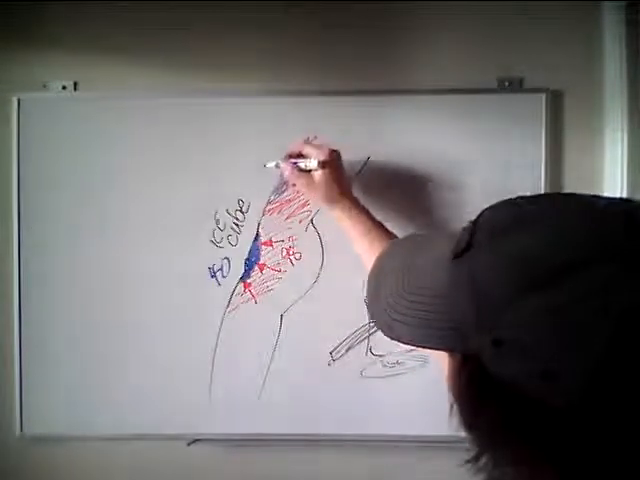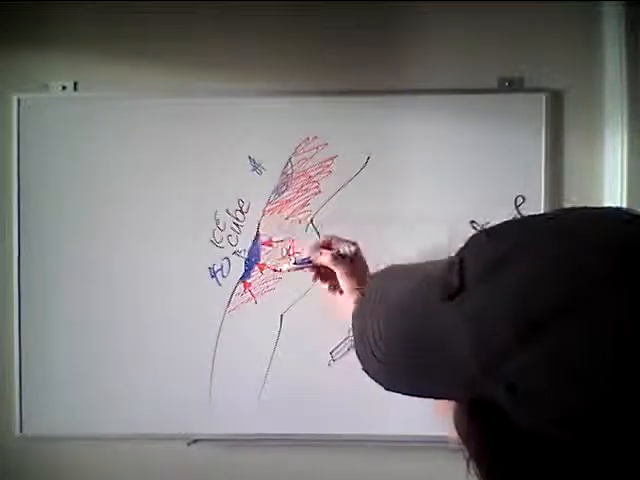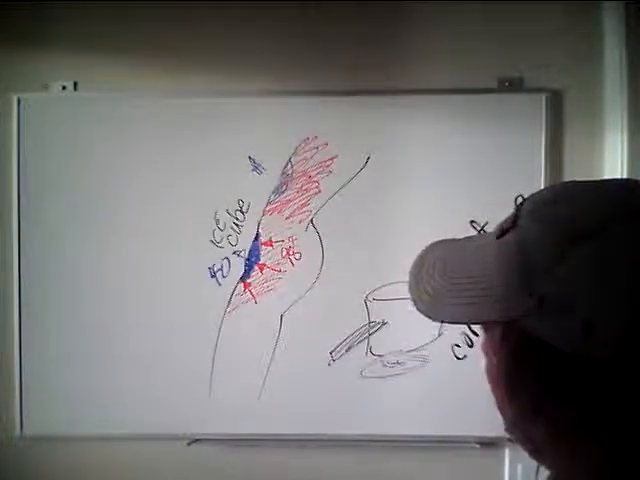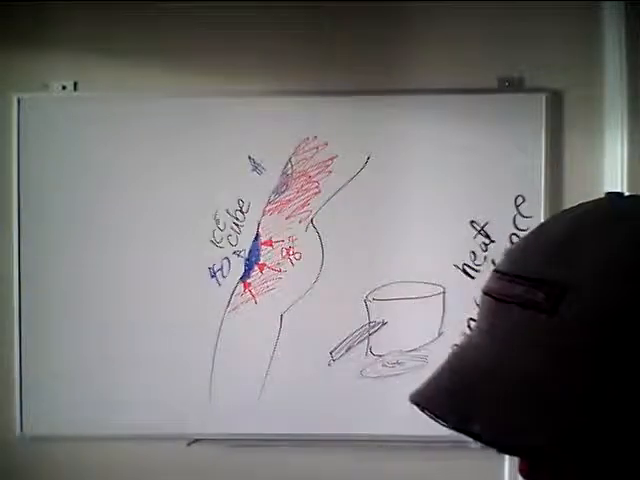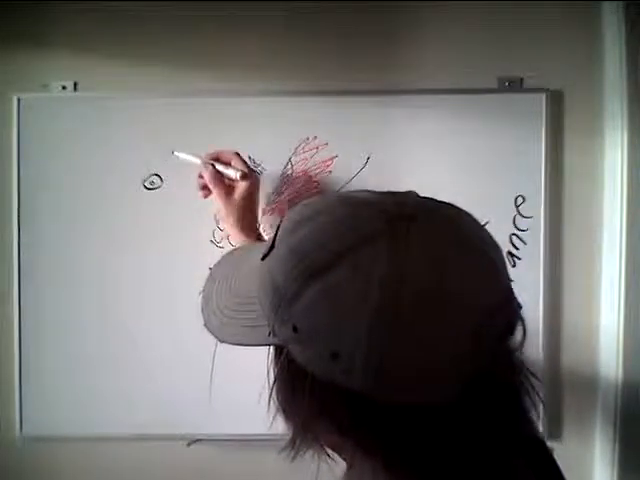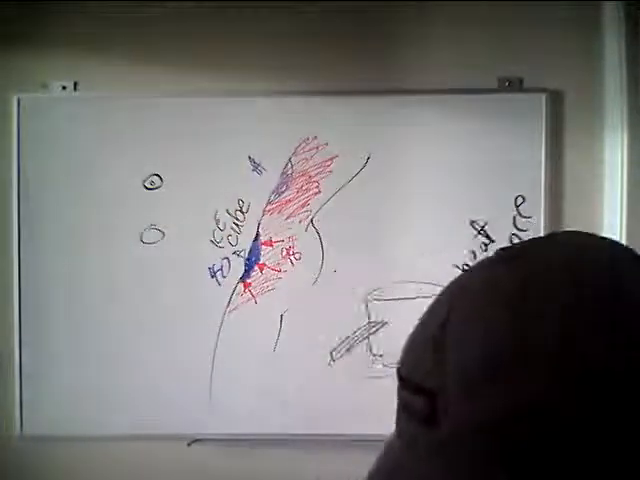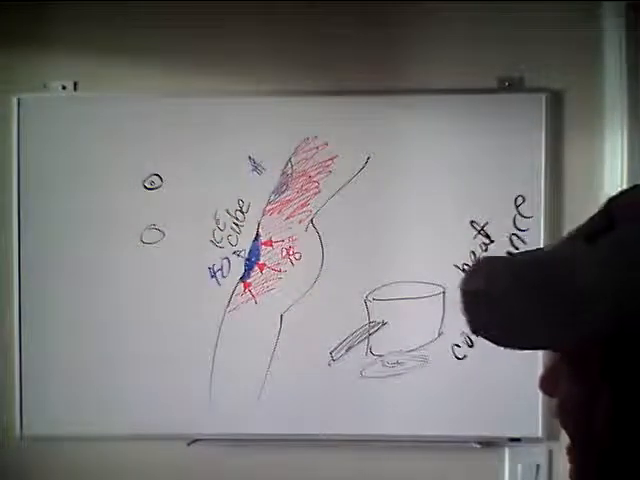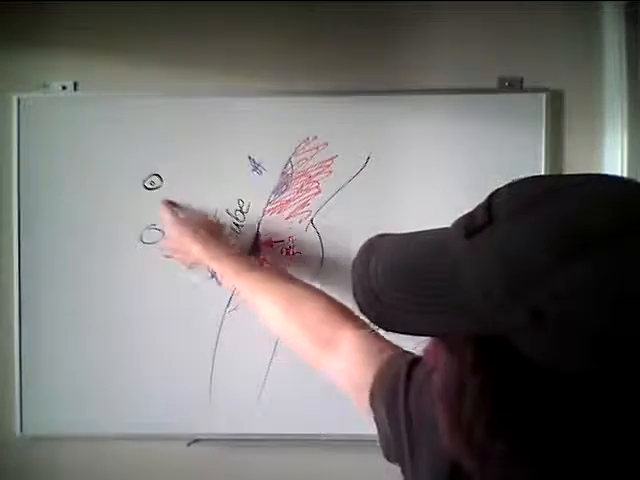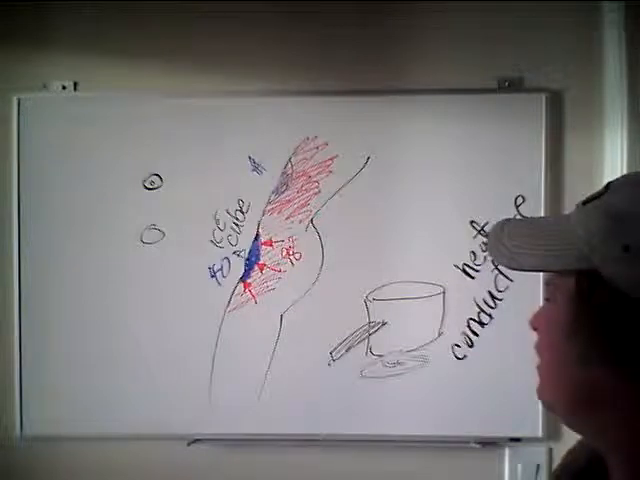So we call this point A, and we call this point B, and this got hotter faster than this. Because it got hotter, the thermal graph, the circle, got smaller and changed colors, and this one stayed the same size, and had I waited long enough, this would have eventually disappeared. But the point was to compare what was happening up here to this one and how fast they were heating up.